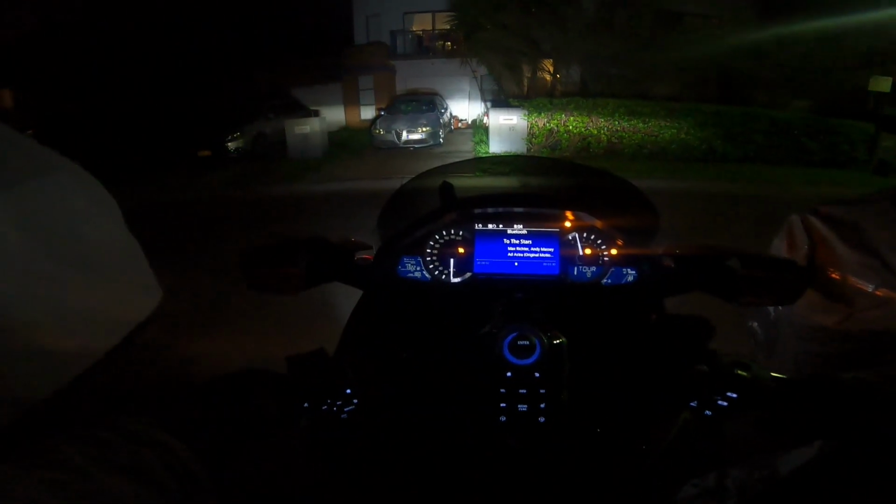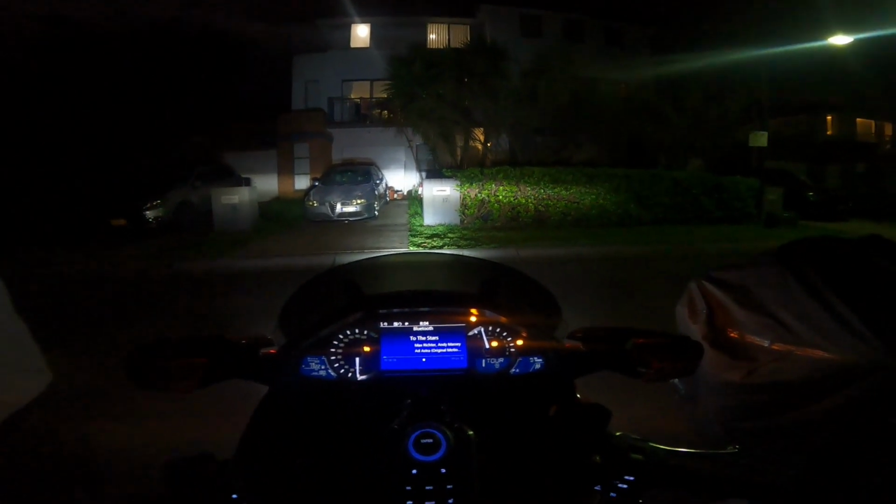Okay, trying out a new setup, doing a quick night ride on the old Goldwing. Just a quick 15-minute lap into town, go to the gym, see how the old Starship Enterprise looks when we're going for a night ride. Might want to do up my chin strap first, don't I? Alrighty, let's go.